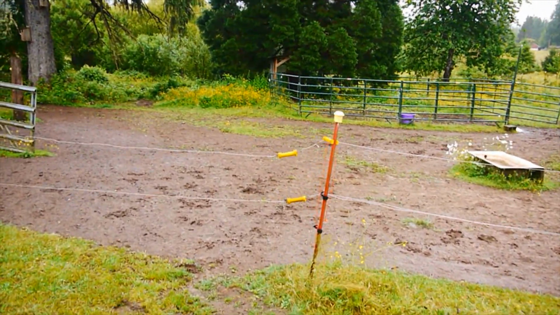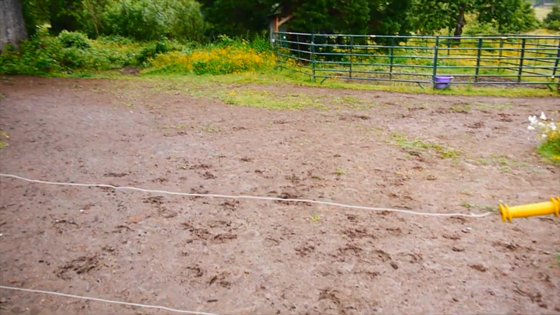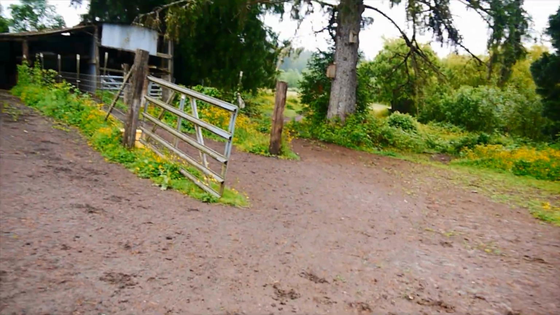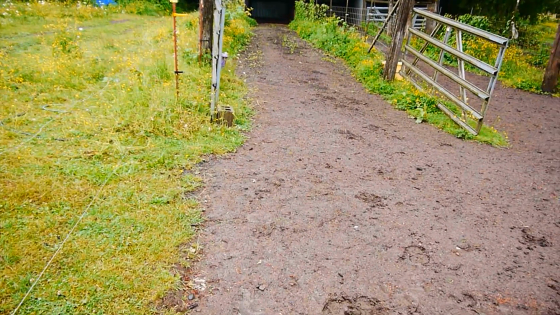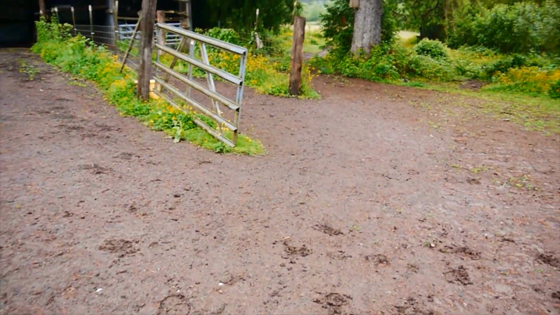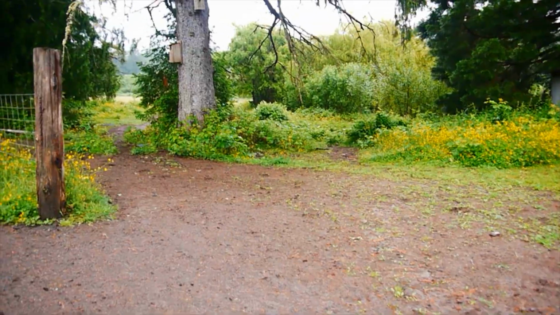This is the Olympic Peninsula. We get so much rain. We got 1.25 inches in the last couple of days, so quite a bit of rain coming through here. Let me get through this fence here. The horses haven't been down here for about a week, so a lot of deer have been down in here during this time.